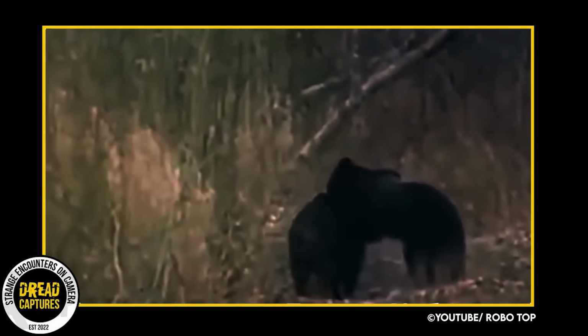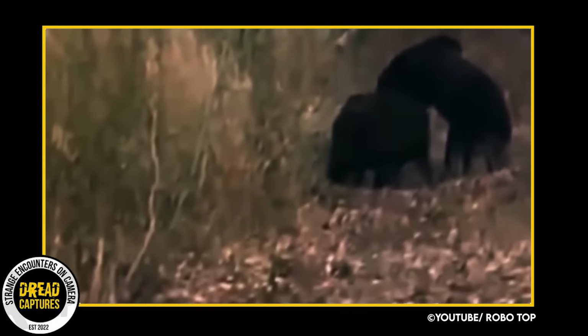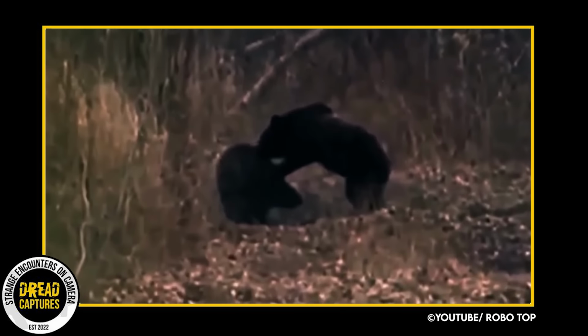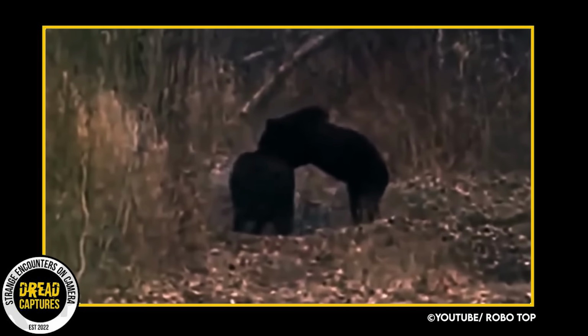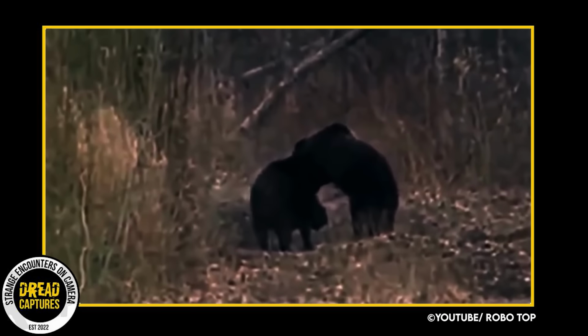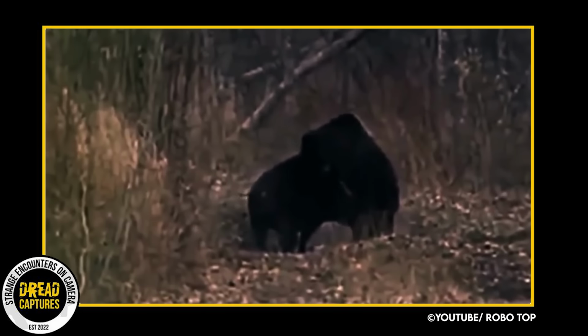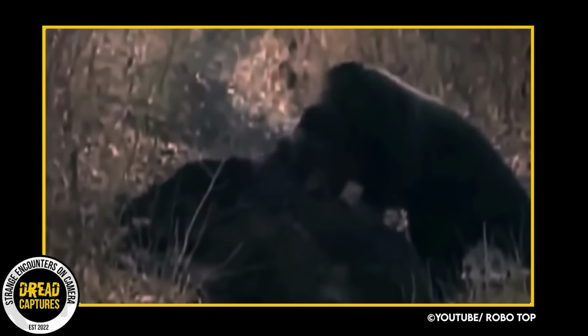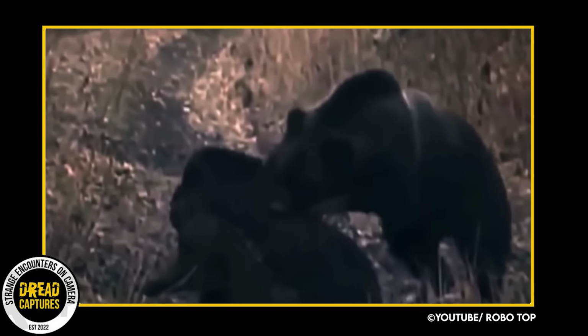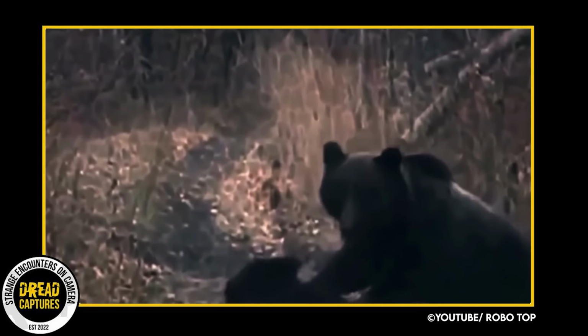Footage captured by someone that should probably rethink where they hike. They've captured a young, inexperienced bear that has managed to commandeer a boar, which, as we all know, is not an easy feat. The bear is on his hind legs and propped up on the boar. The cameraman said that it appeared the bear had a good hold of this boar's mane, just holding him in place. Again, no easy feat and a testament to the bear's strength.